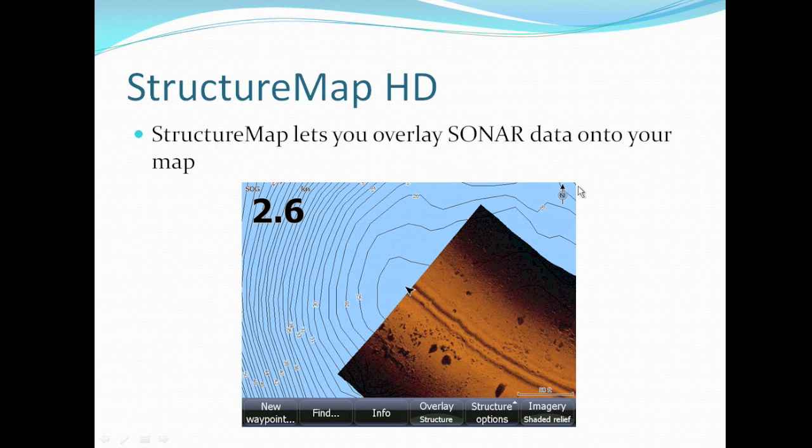Another really awesome feature of the HDS-7 is the Structure Map HD. And as you know, the HDS-7 does have a GPS chart plotter built into it. The cool thing about the Structure Map is you can overlay the side scan data that you collect onto a map itself. Here we have an example of the built-in contour map. You can see the contours here as well, and this is all of the water that you've already covered with side imaging on. So it's the map with your coordinates, and it actually shows you the kind of structure that you're seeing underwater, and it'll save that and overlay that on the map.